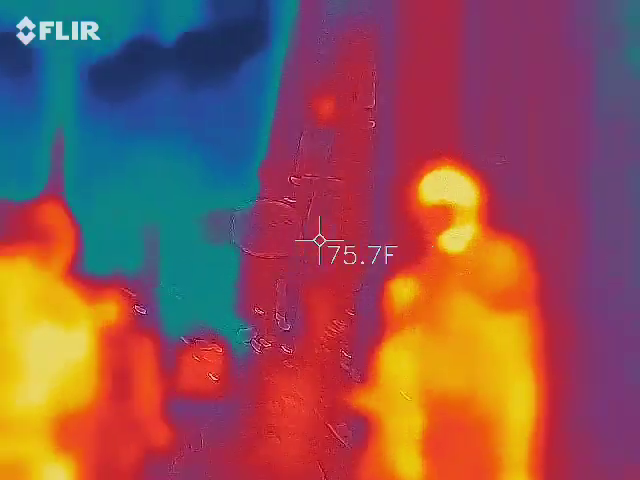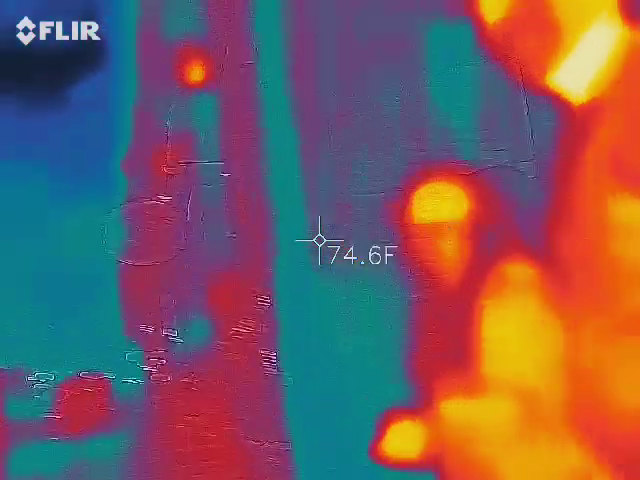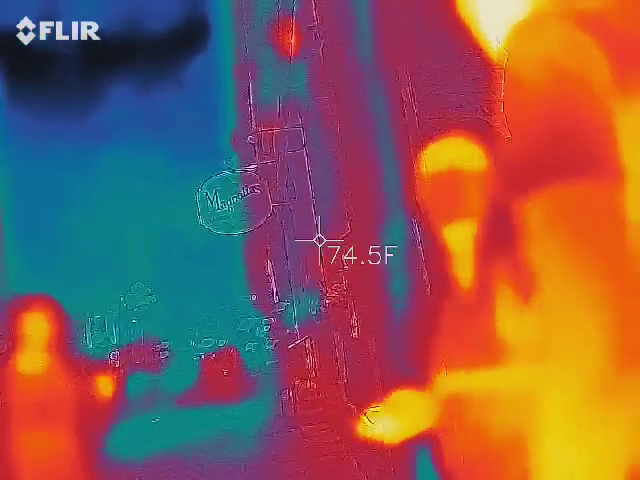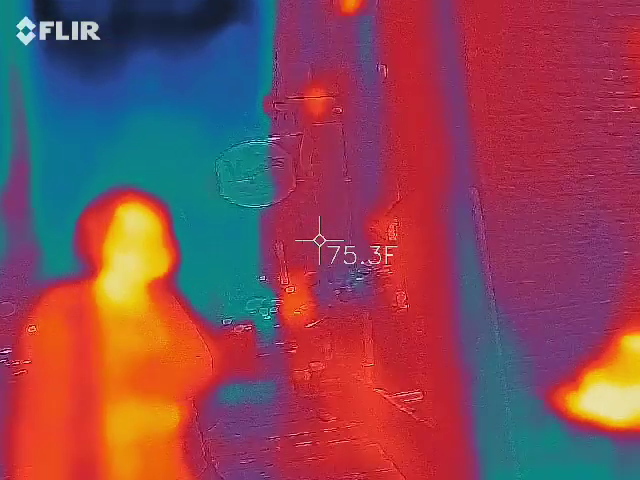We're going to have you take a few pictures going down this alley before we walk down. Okay, hold on. Let me turn it back on.